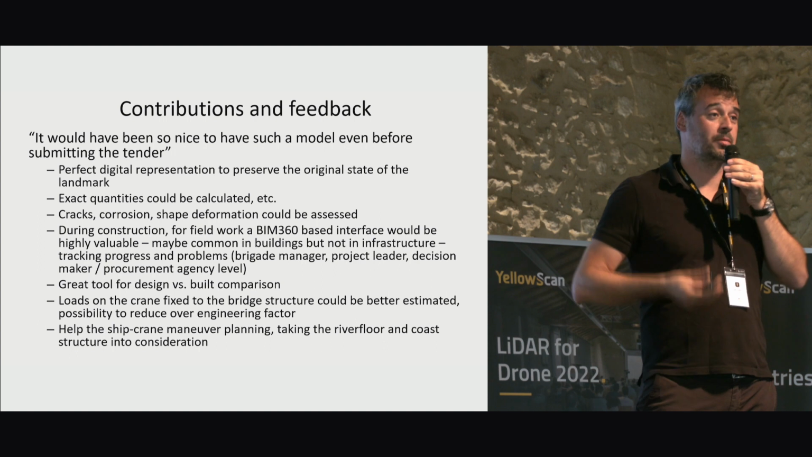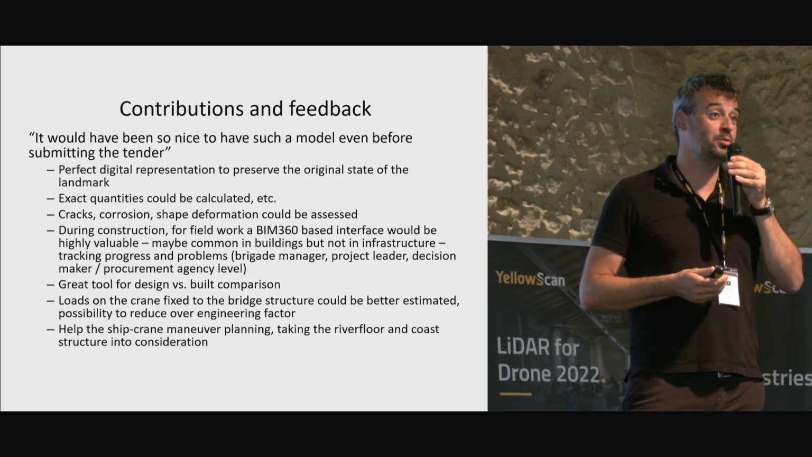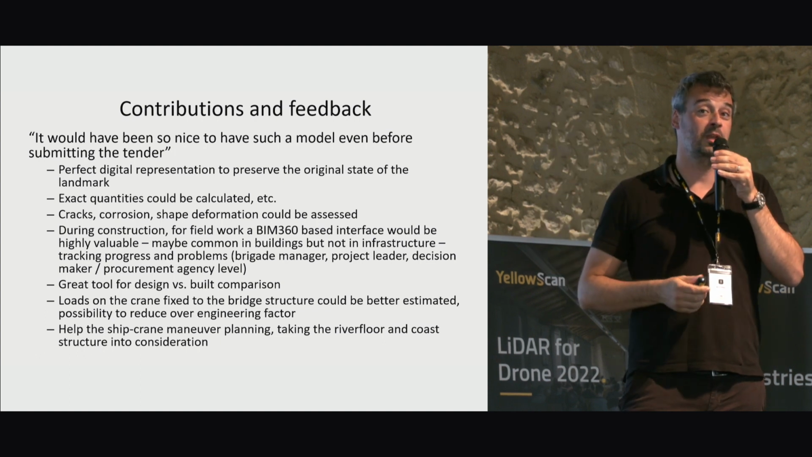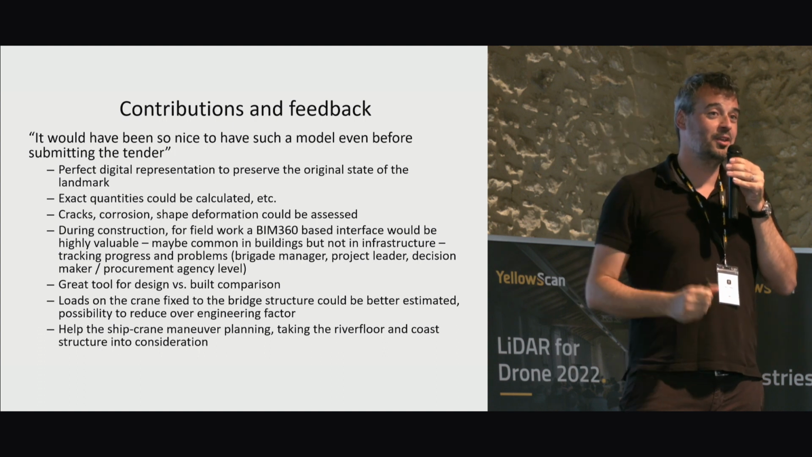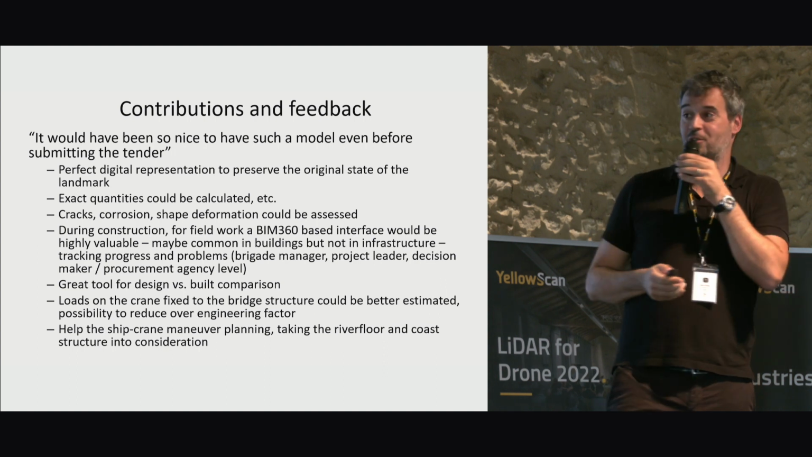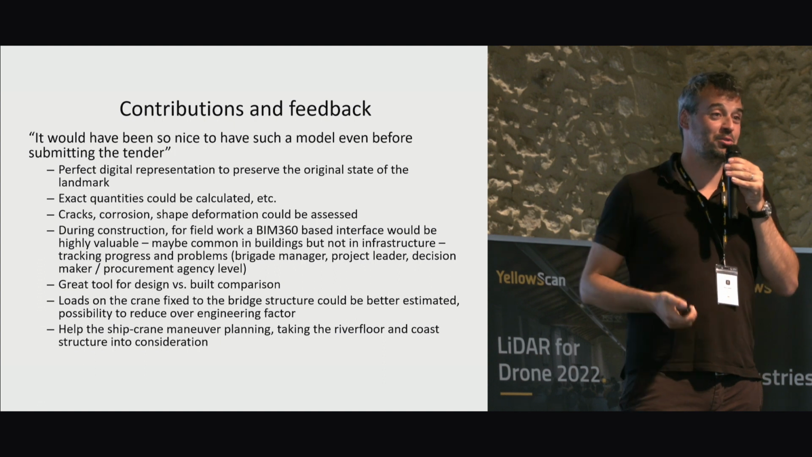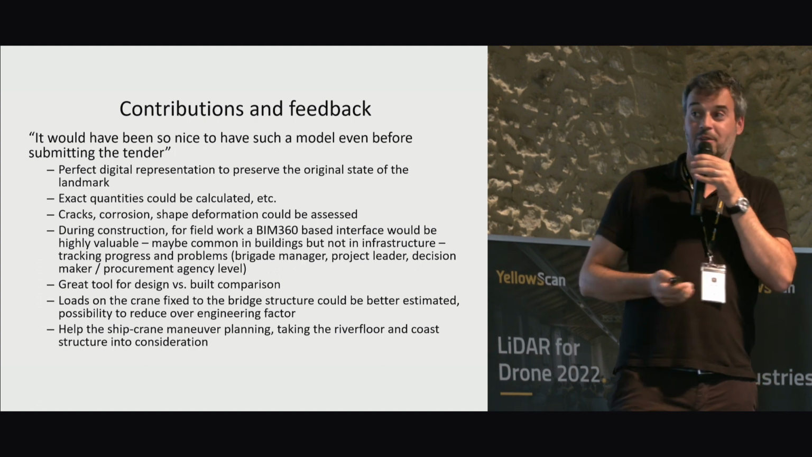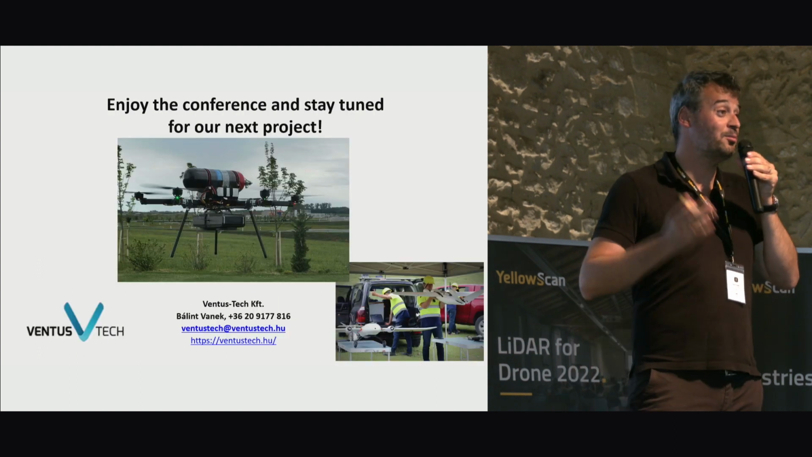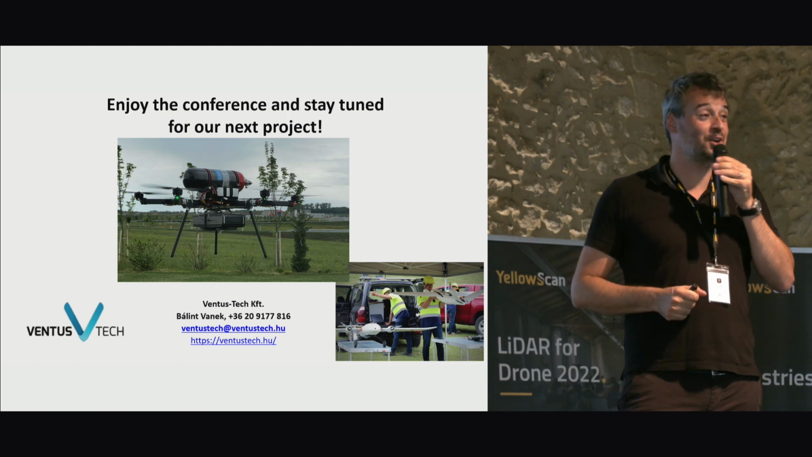and also during construction, if you already built such a model, you would be able to use it in the construction phase. I know it's common practice to use BIM in, let's say, buildings, but less so in linear infrastructure. So we are trying to educate our customers that it is also a feasible solution for linear surveys.